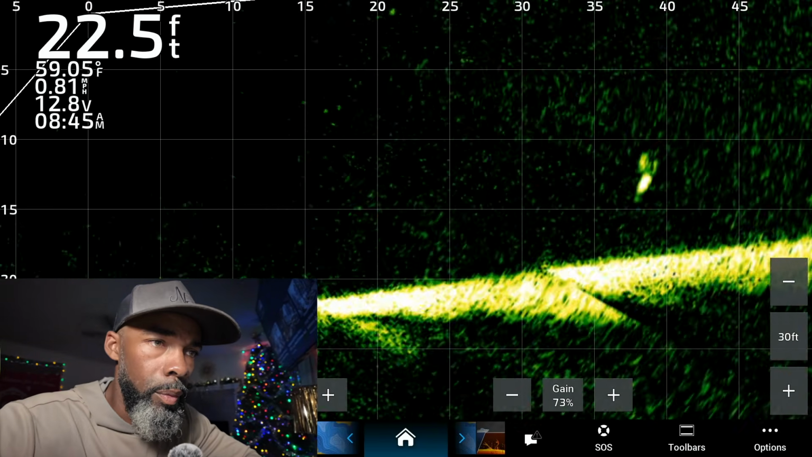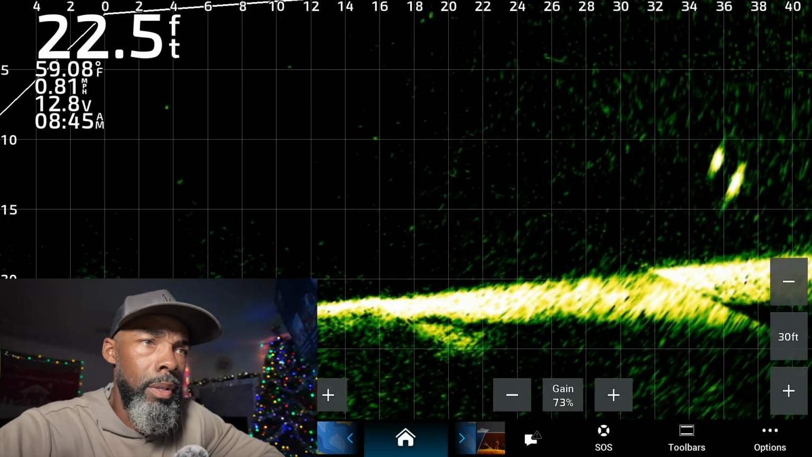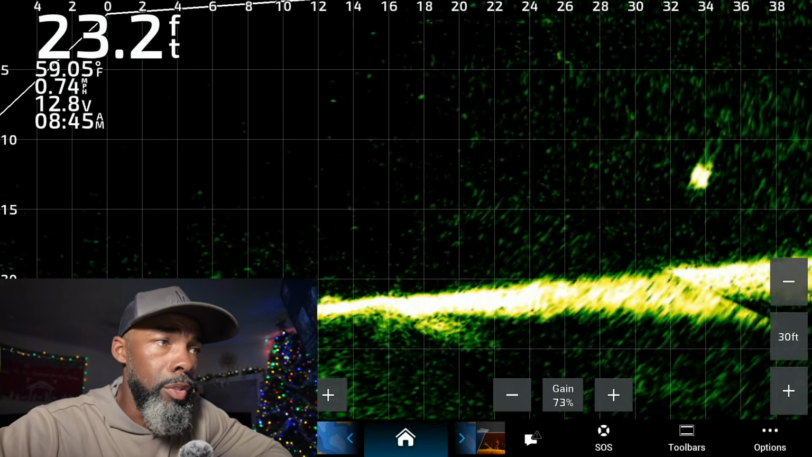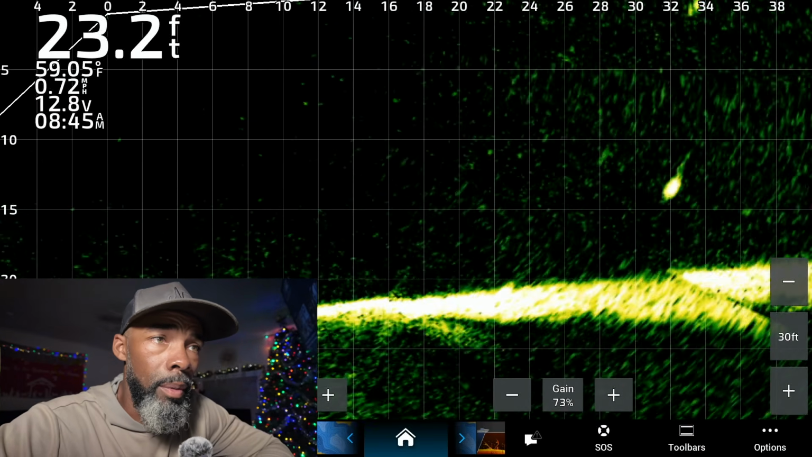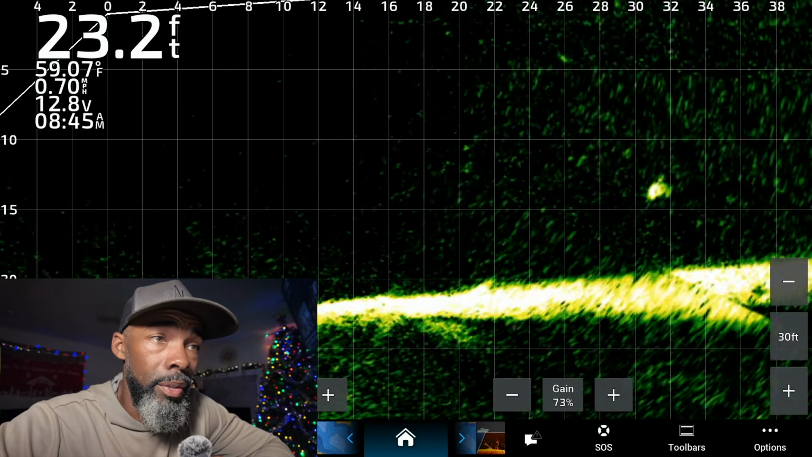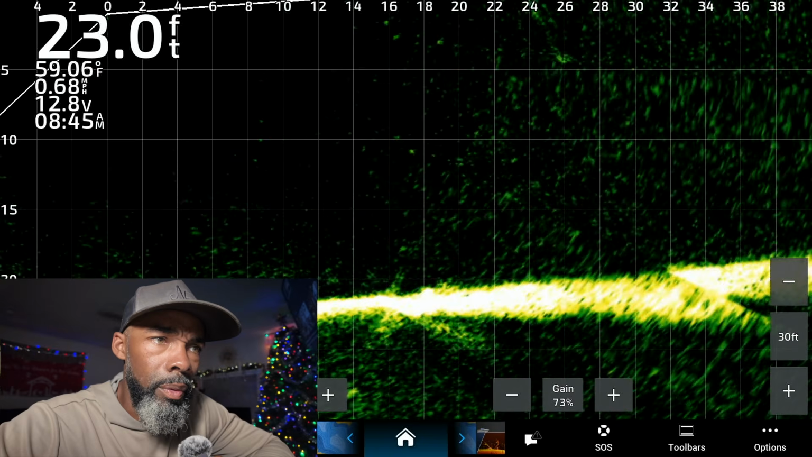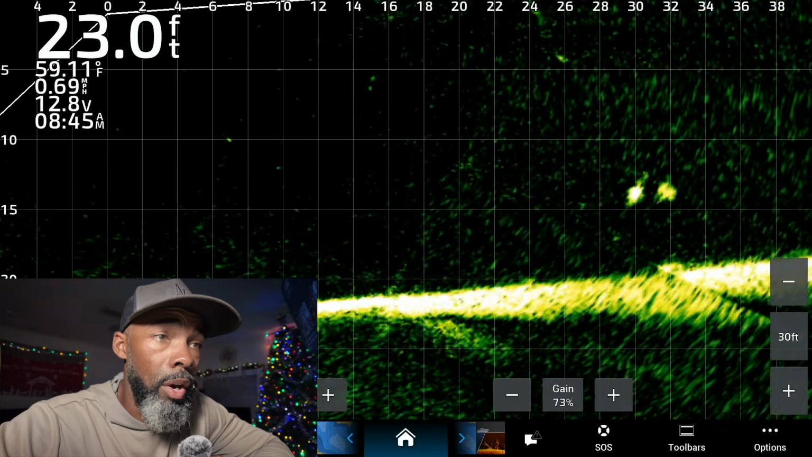Here we are. It looks like we've got 2 pretty nice fish sitting about 35 feet out from the boat. Boat's still in motion, 0.72 miles per hour. Bait's coming down already here at the 32-foot mark. Doesn't look like we're totally aligned with those fish. We're playing with the angle a little bit. They're already on the run.